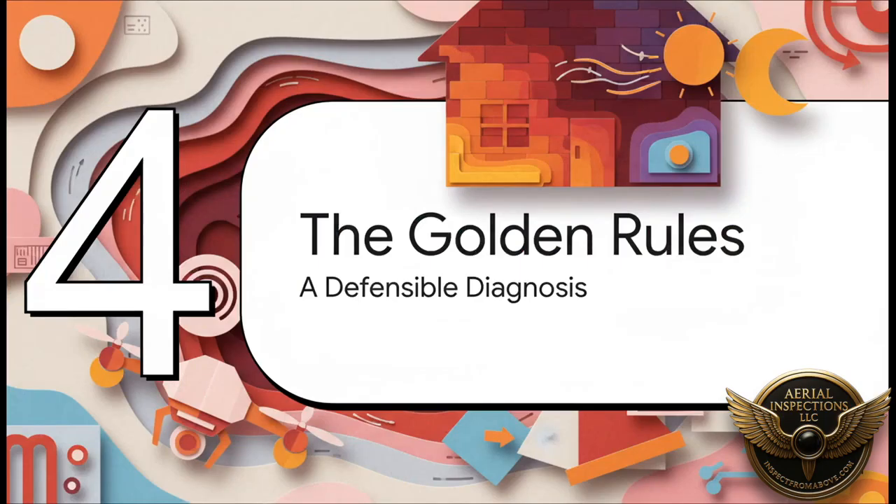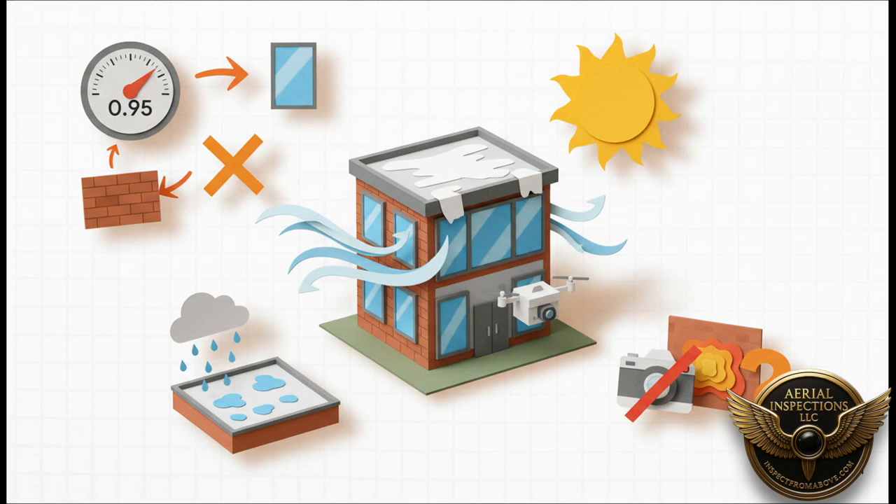Okay, so we've seen how timing, materials, and the weather can completely change the story an image tells us. So let's boil all this down into a set of golden rules, the things that turn a pretty picture into a real, defensible diagnosis you can take to the bank. First, let's talk about the classic, most costly mistakes. The number one blunder is just leaving the emissivity setting on the default of 0.95 for everything. That's a total disaster on a modern building with tons of metal and glass.